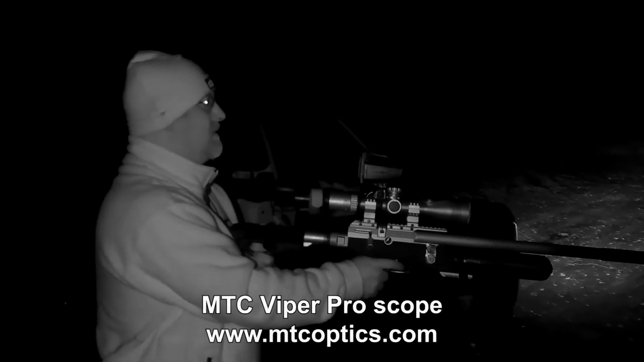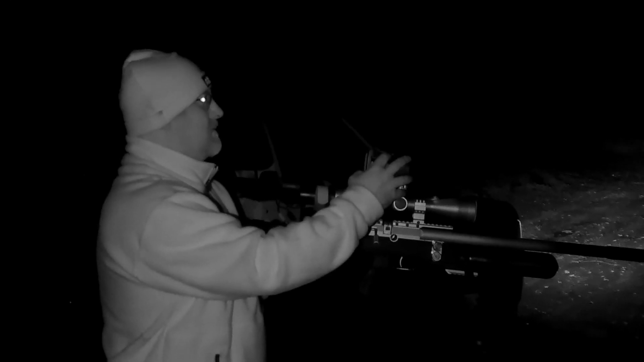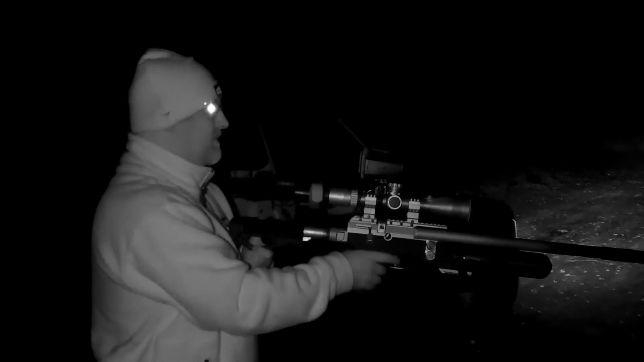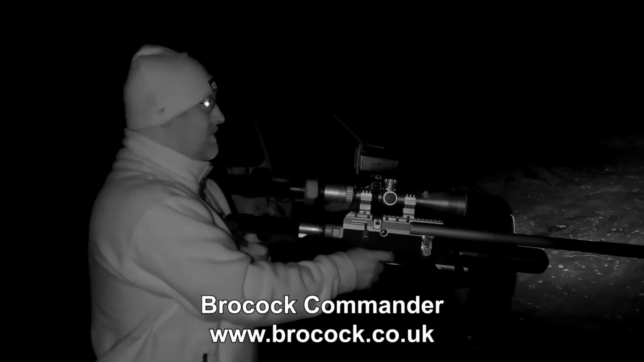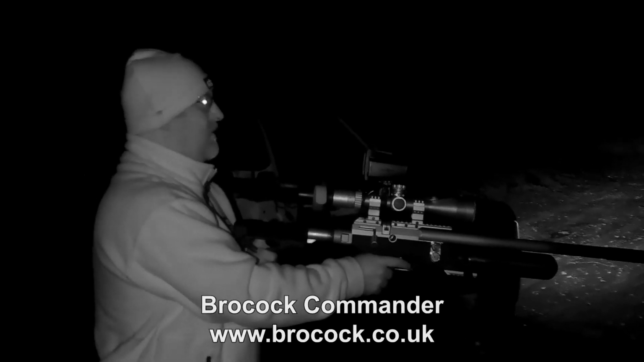Leaving the truck proves to be the right move on this occasion, and Richard is rewarded with a clear shot with his high-power Brocock Commander. Here's how it looked through the night sight. Most importantly, the backdrop is safe.